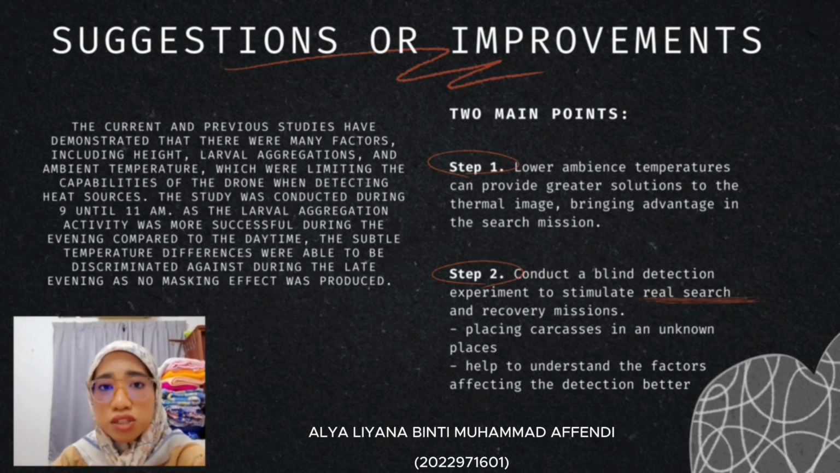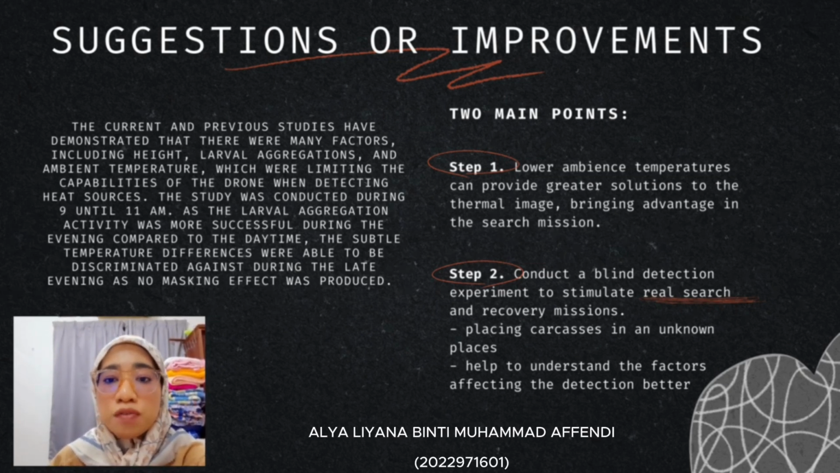For the second suggestion, the researchers suggest conducting a blind experiment to simulate real search and recovery missions by placing carcasses in unknown places, to help the researchers understand the factors affecting detection better when using the thermal drone for finding carcasses by checking the larval heat or the larval temperature.